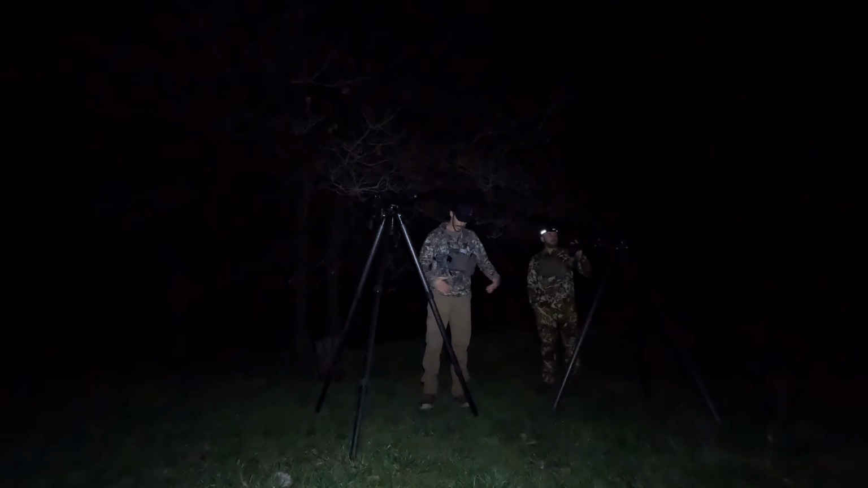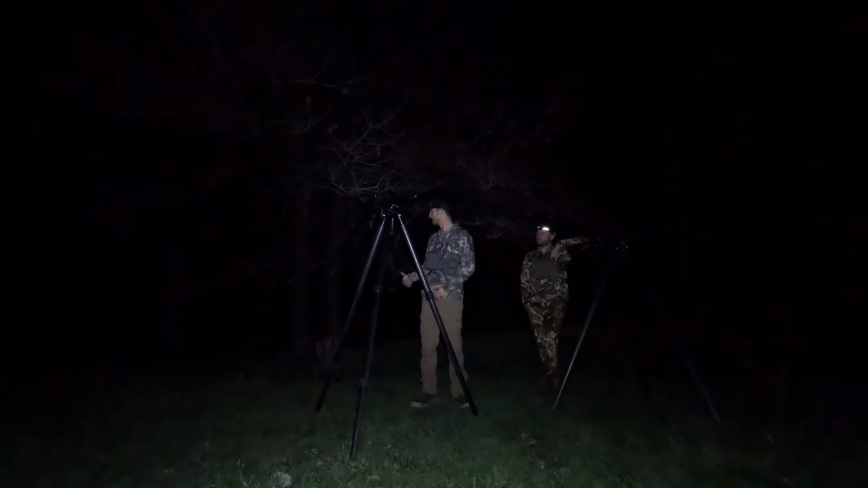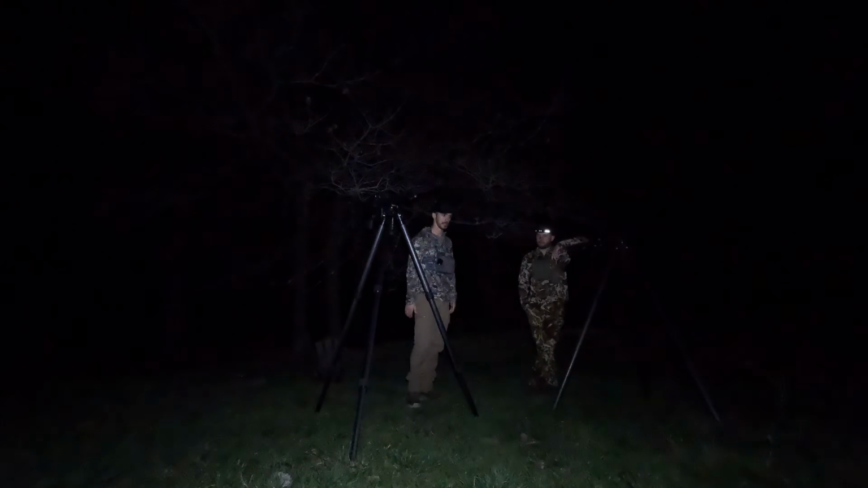So we just wanted to go over this real quick and explain it. This is how we set up in brush if we can. If we can't, we'll stand out in the open.